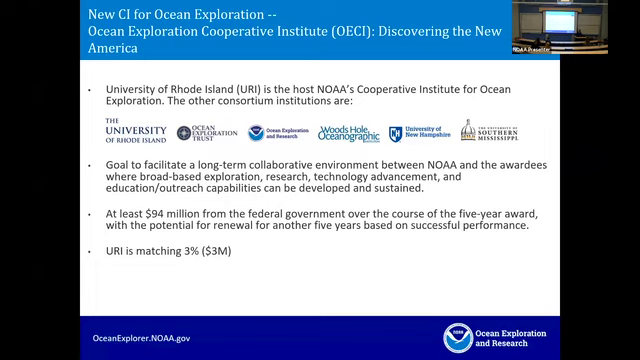The award amount is at least $94 million for the next 5 years from the federal government, which can be renewed based on performance. And I wanted to note URI, the state of Rhode Island, is matching that with their own $3 million. So that's quite a substantial sum.